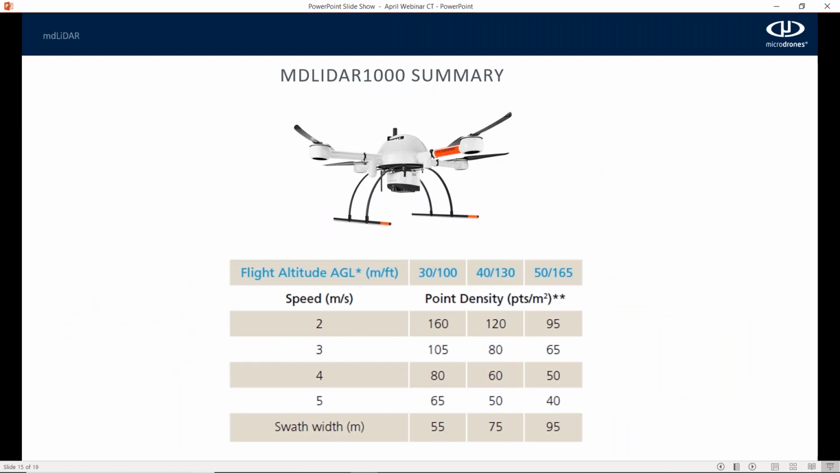Here's a quick snapshot of the point density you can expect at the different heights and speeds. So Nick and Jeff said they flew at 50 meters and 4.5 meters a second. So they were in about the 45 points per square meter range, which in many cases is more than enough. You can get up to 45 acres or so of flight coverage in a single flight with this solution, depending on the height and speed that you're flying at.